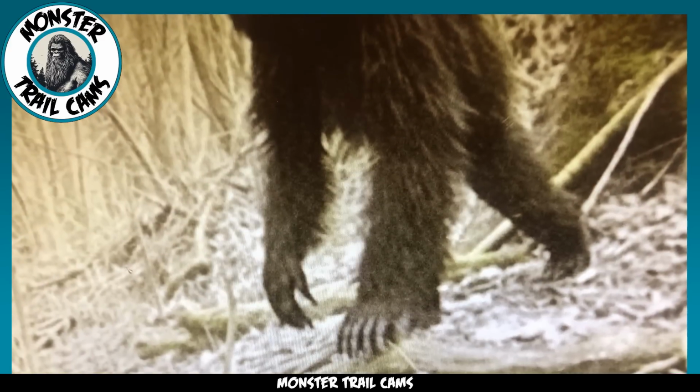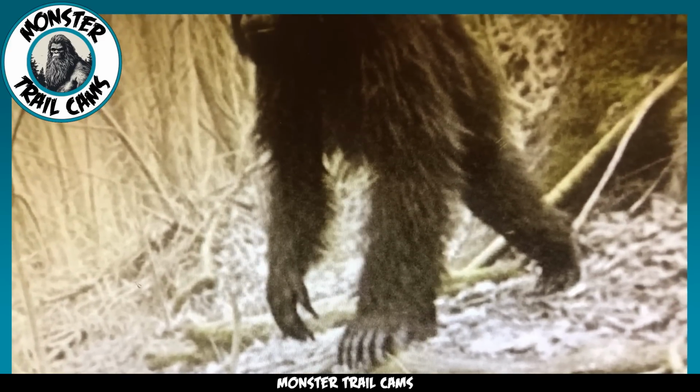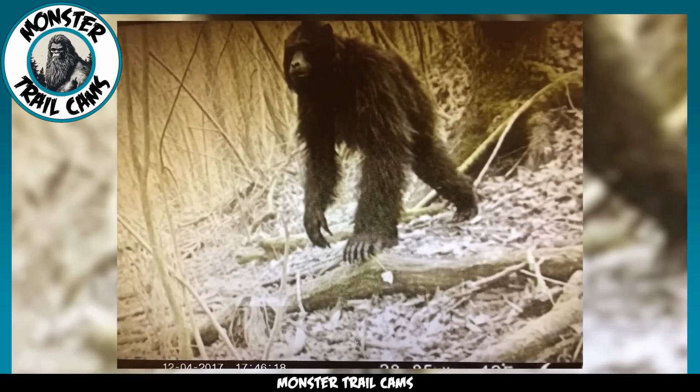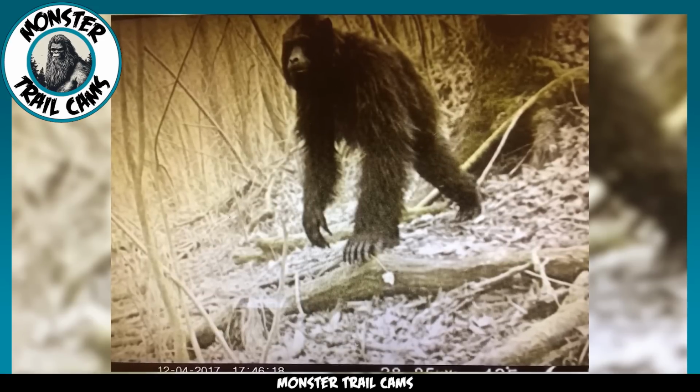In the absence of such conclusive proof, it is crucial to consider the possibility that the image may have been manipulated or doctored to create this captivating and seemingly impossible animal.